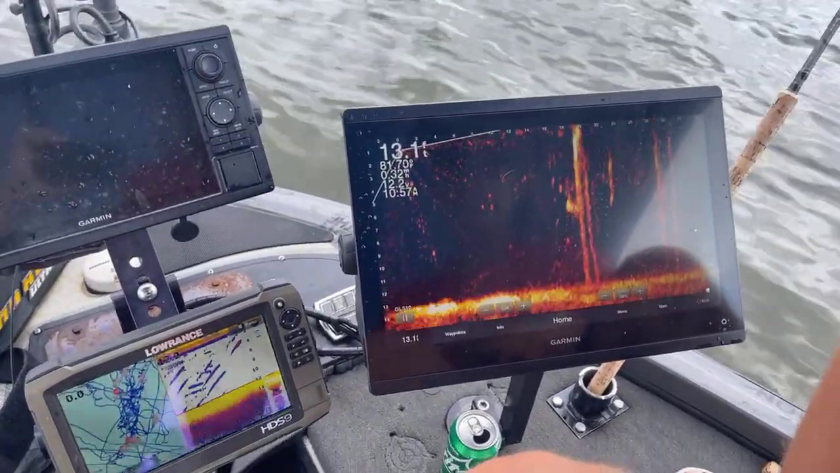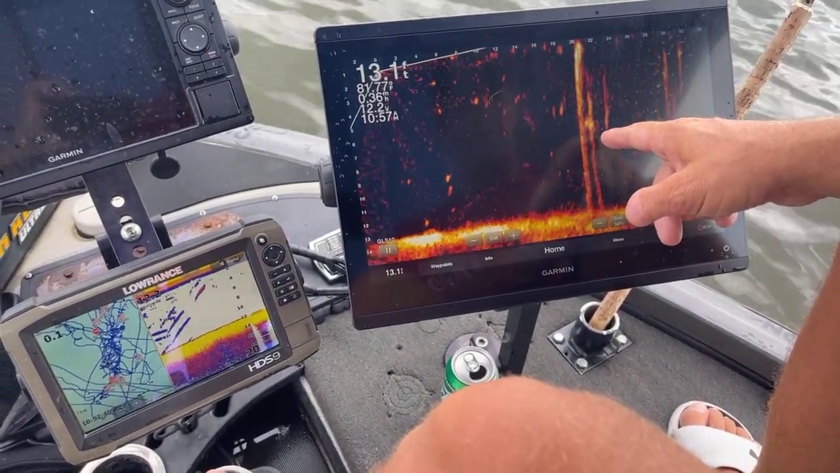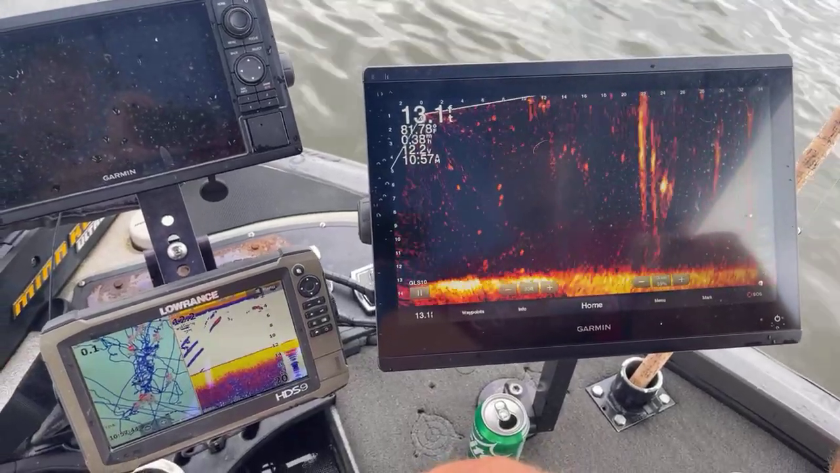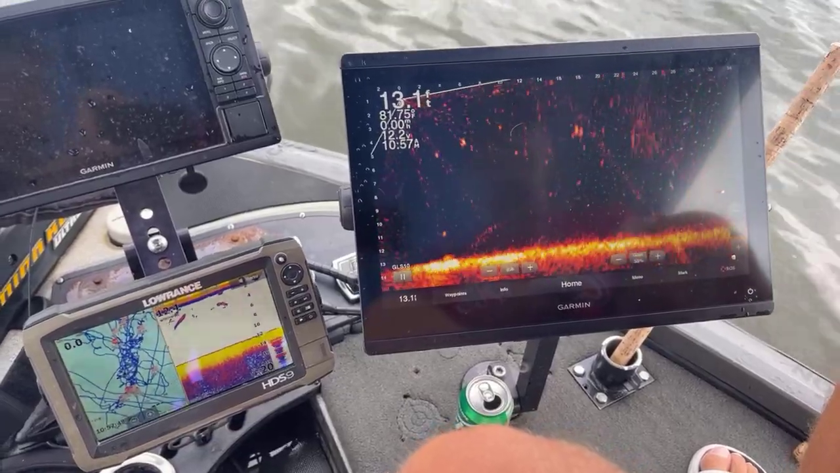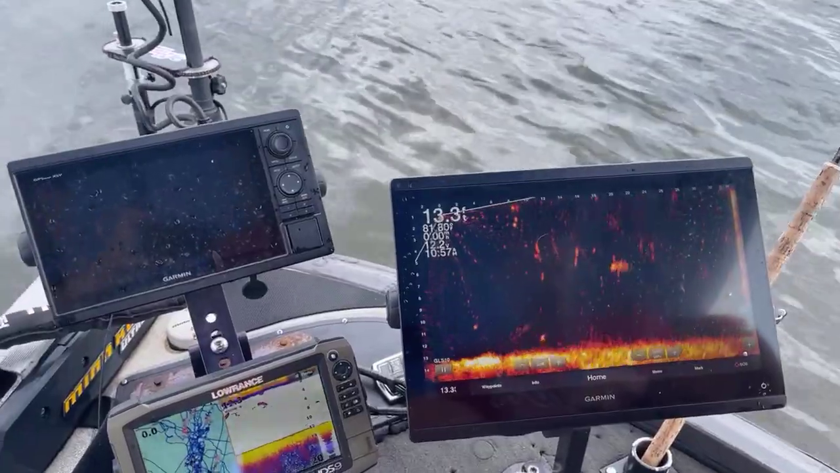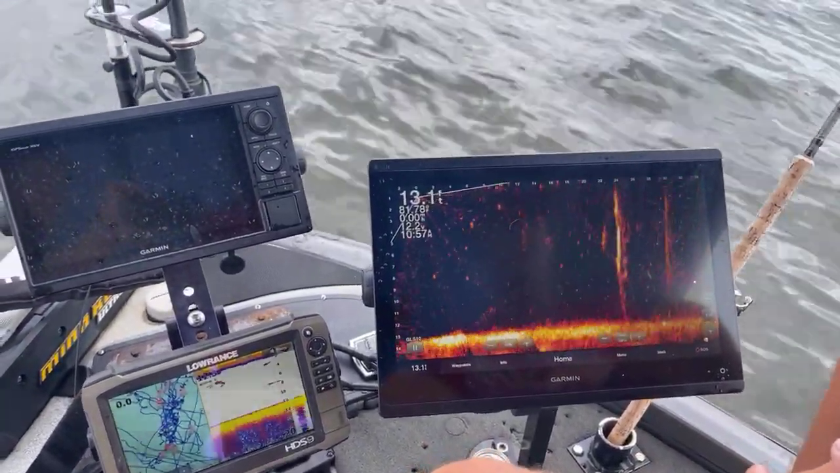It's south. I see we got a fish swimming around that stump right there. That is not a crappie. Crappie don't spin around the stump like that. I just got a glimpse of his tail. That is a catfish. Crappie will not spin around the stumps like that. Most of the time, crappie will just sit still.